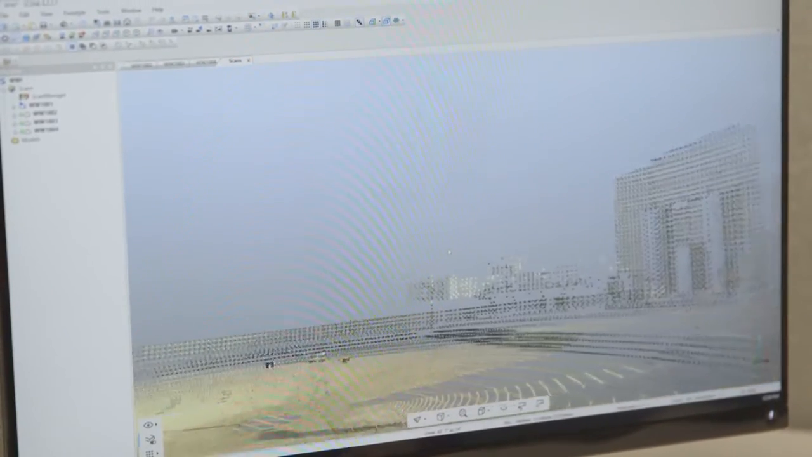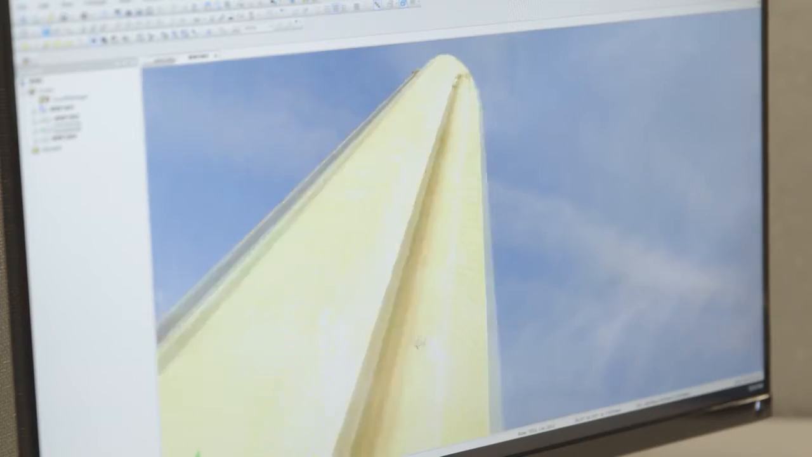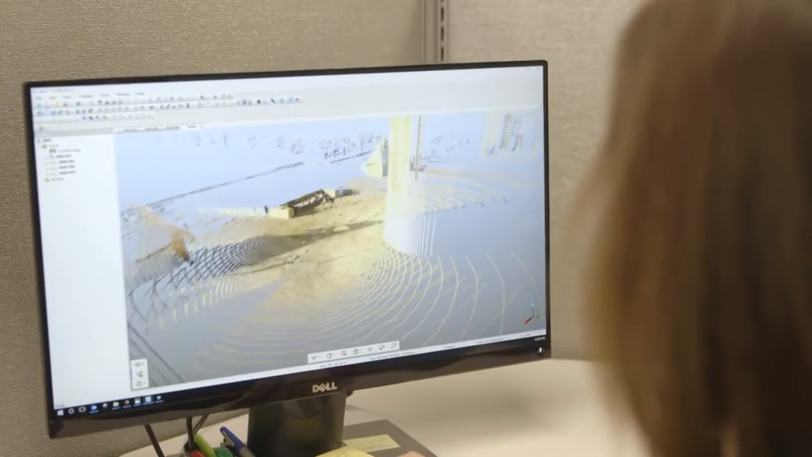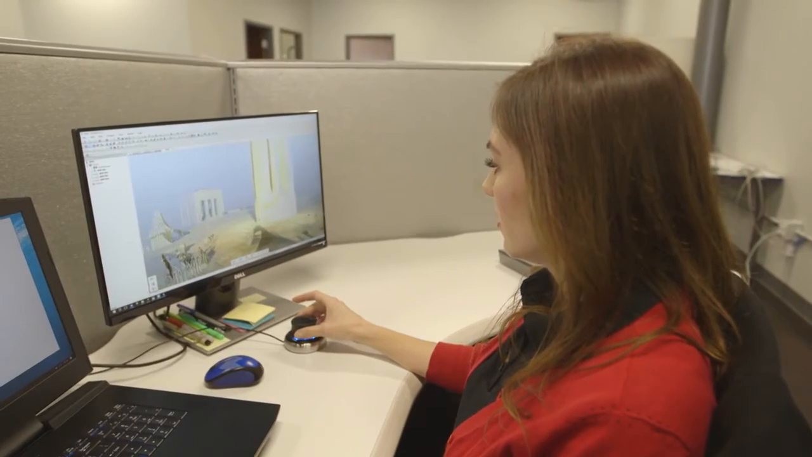The registration process ties all the scans together in the correct location and then exports one file to be used. We use Scene to register our scans. We pull the scans in Scene, do cloud-to-cloud registration and target-based registration in Scene, and then we will create different file exports from Scene and pull that into our 3D modeling programs.